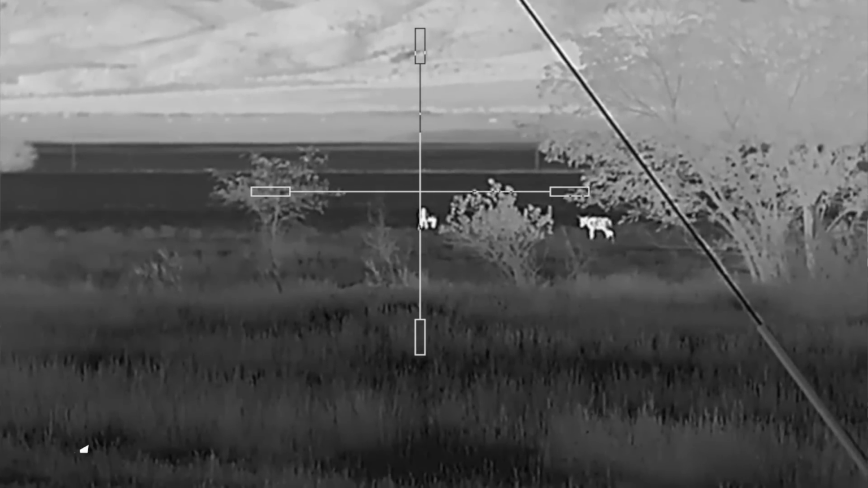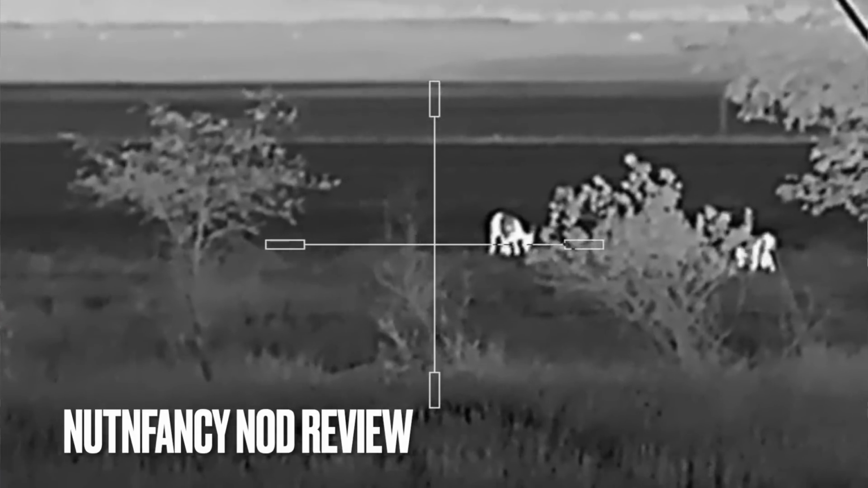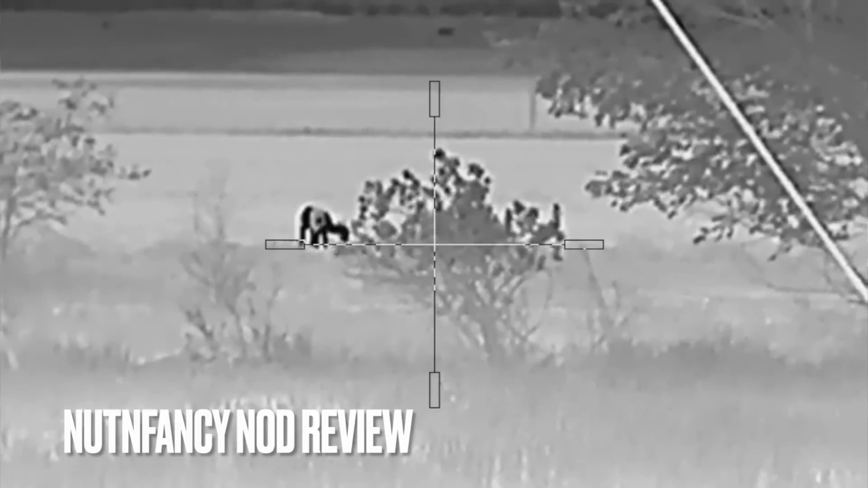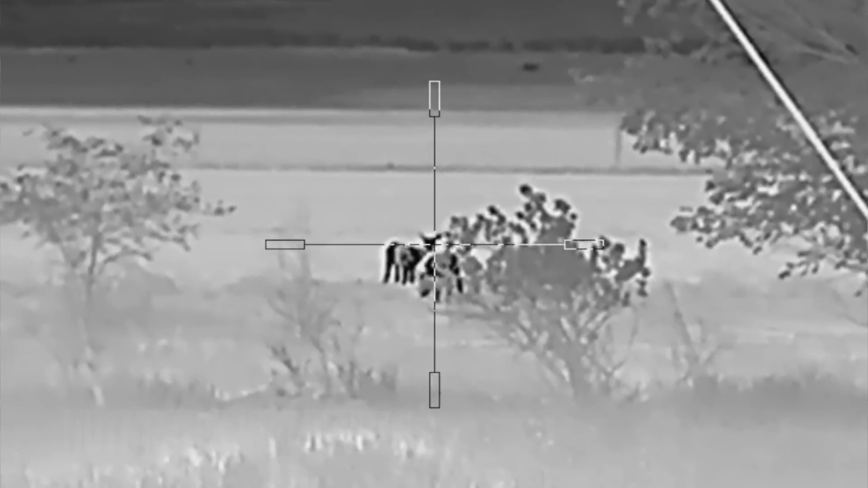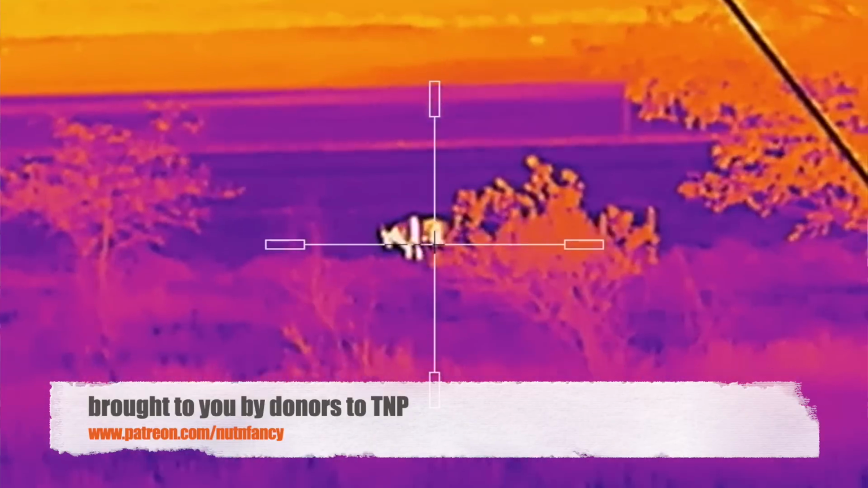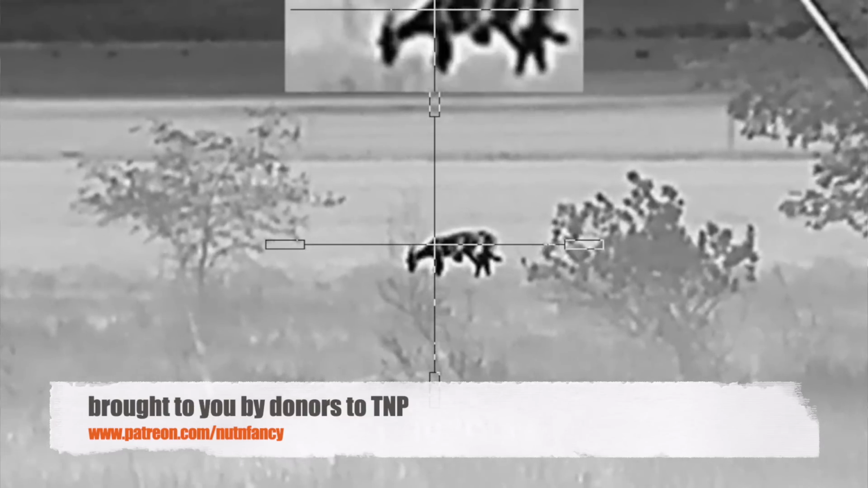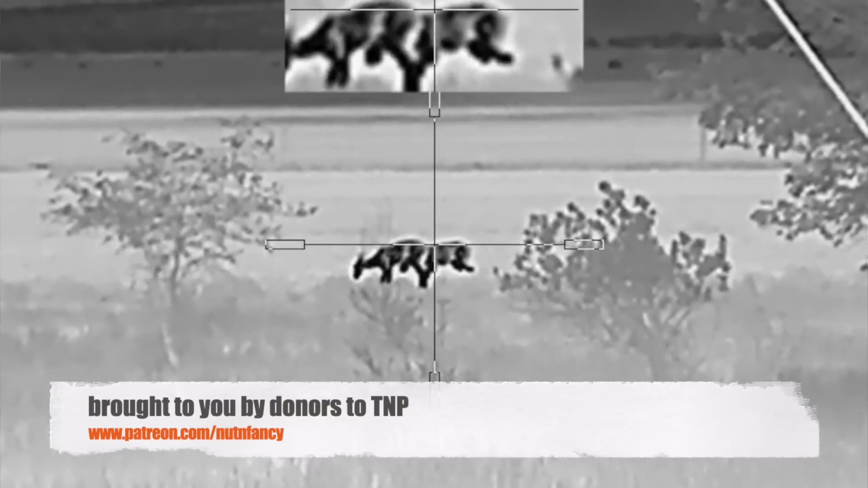So if you can watch my Sidewinder review, then come to the AGM Rattler review, this one. They're very similar. If you know the user interface on an AGM product, one thing I like is that it carries over to the next product. You don't have to relearn a menu system. You kind of know where the buttons are, what to press, how to get what you want, and you'll learn what you use in the unit.